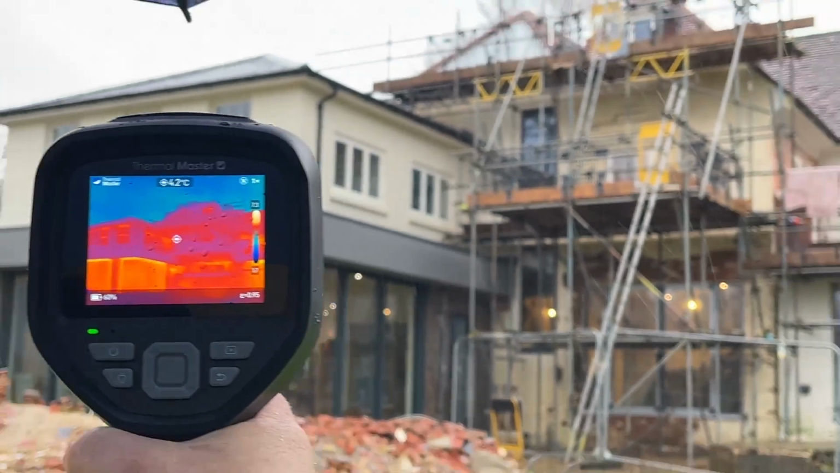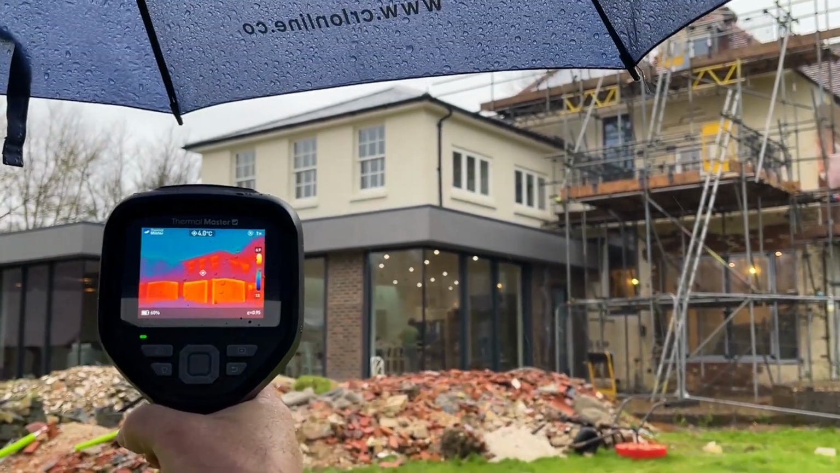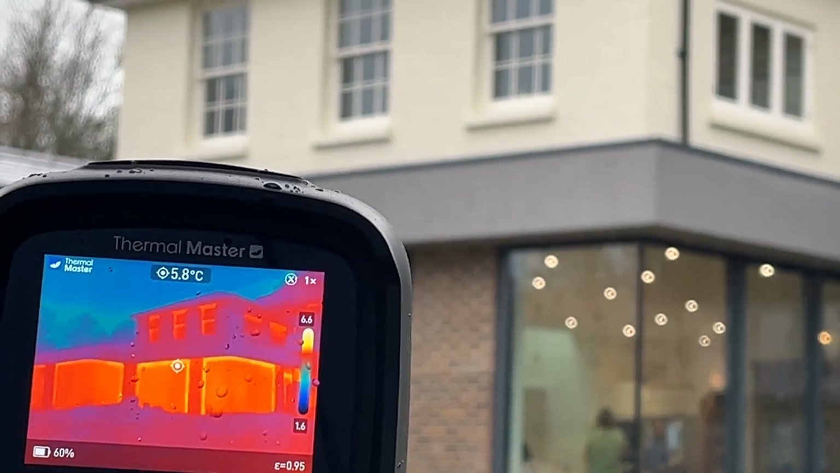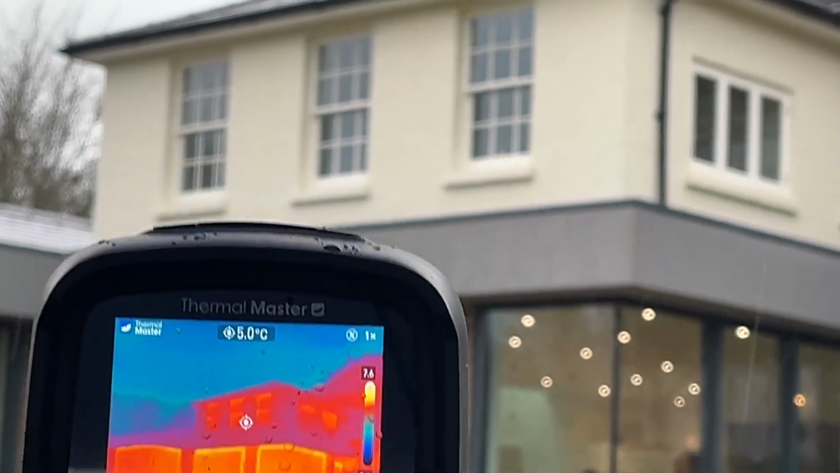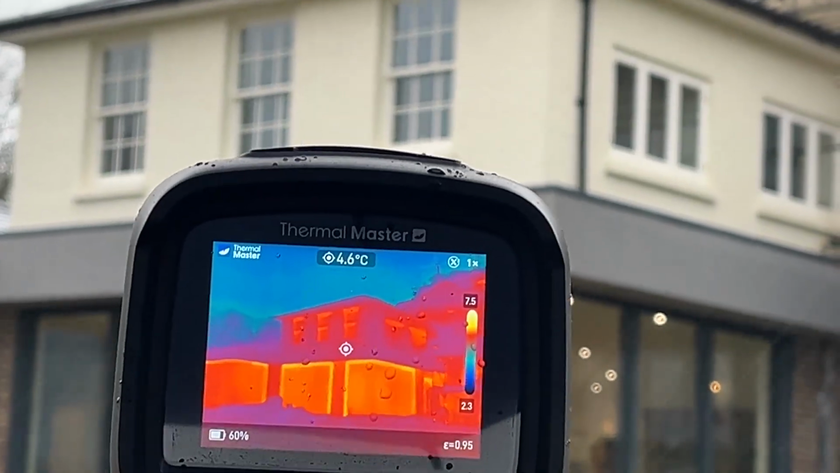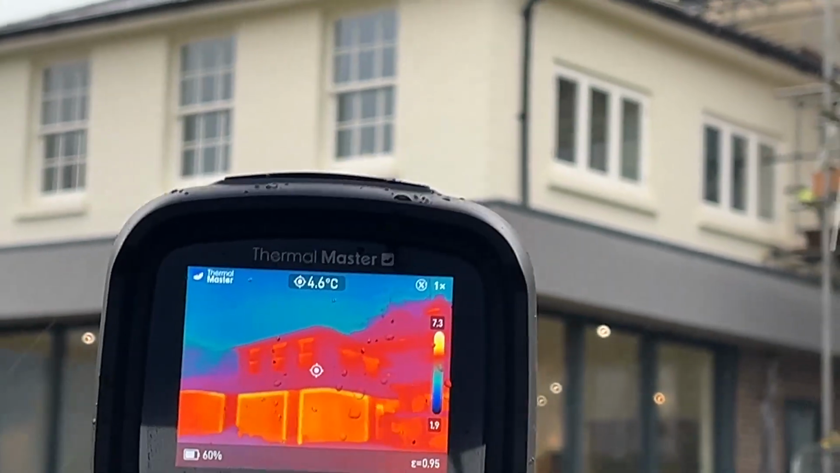On this section here, which is all new build construction, although it looks old, you can see the windows there, and the definition of the colour on the upstairs is what 100mm Celotex in a cavity insulation would look like.